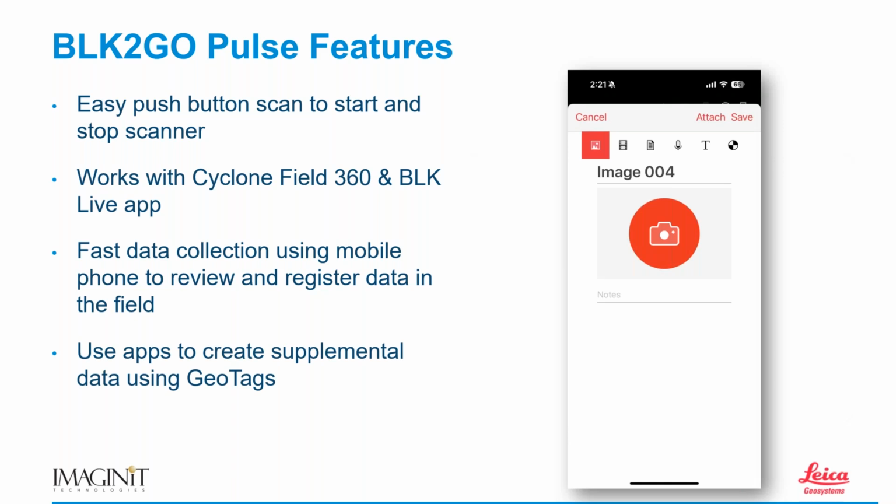Okay, all right, and then again, I'm back to the Field 360 app, and that Field 360 app allows me to add supplemental data, where I can add what we refer to as geotags, where pictures and video and documents, voice narration, simple text, right? And so all of that can be added in my Field 360 application.